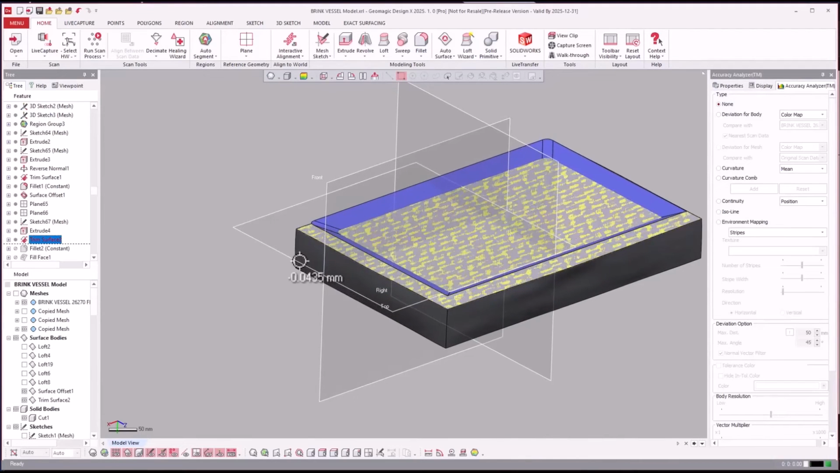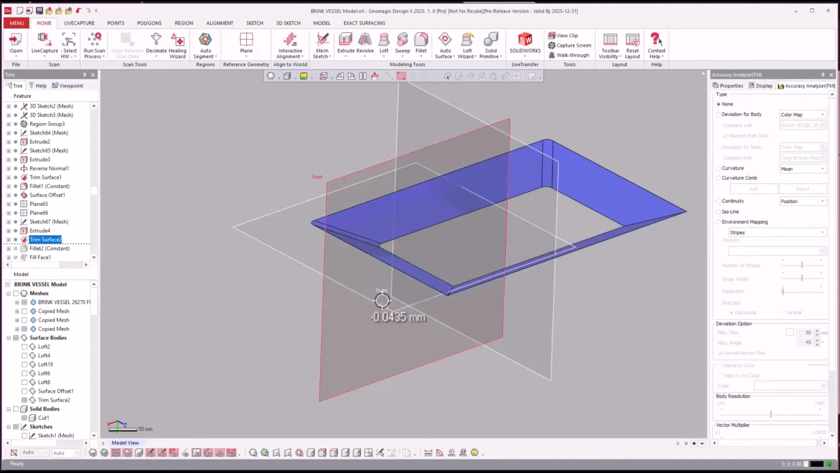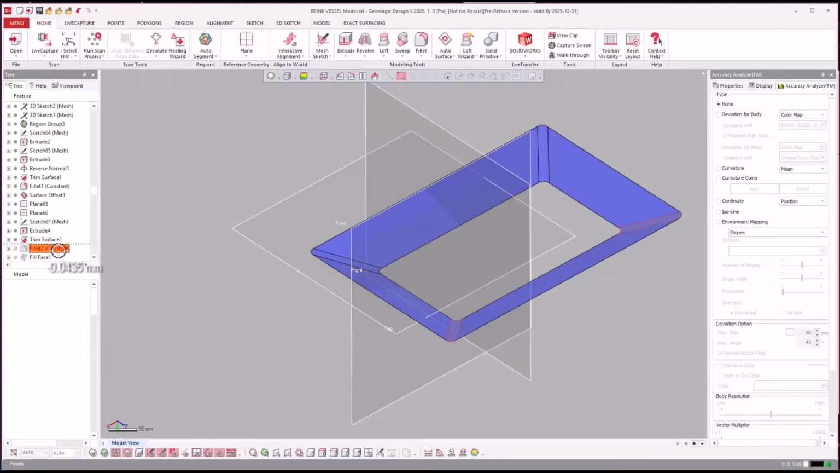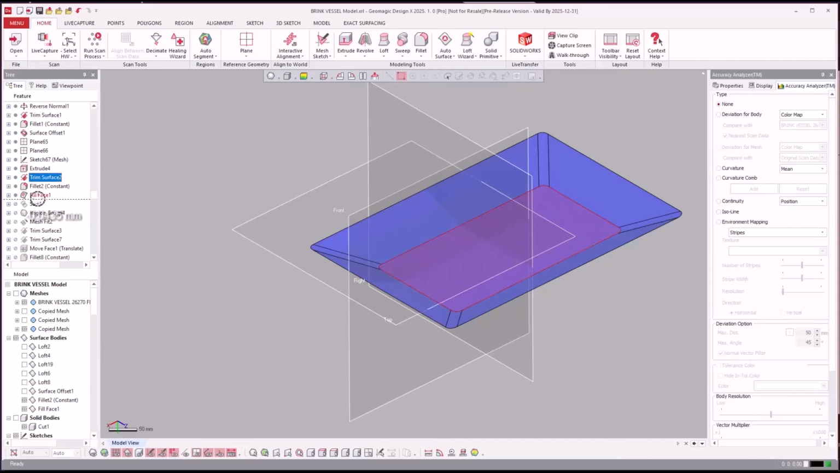So we went ahead and trimmed. We trimmed all of these together, filleted the other side, did a fill face on the bottom, sewed it all together.